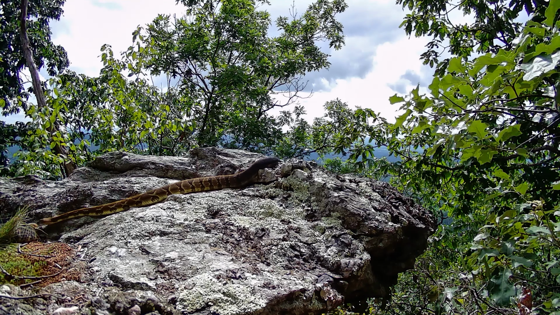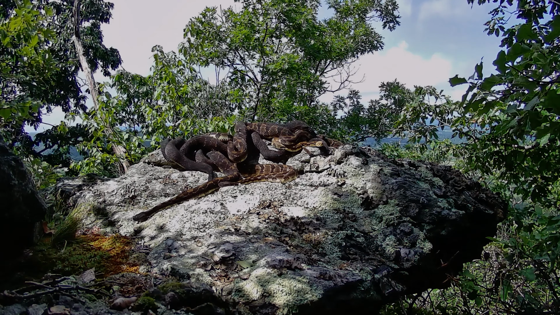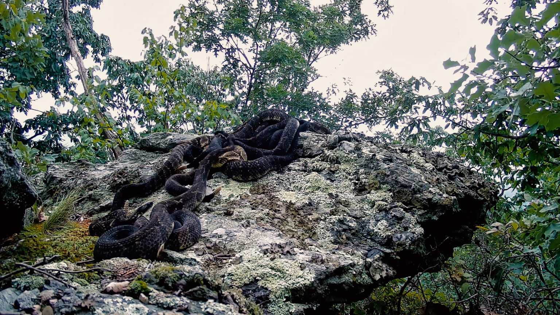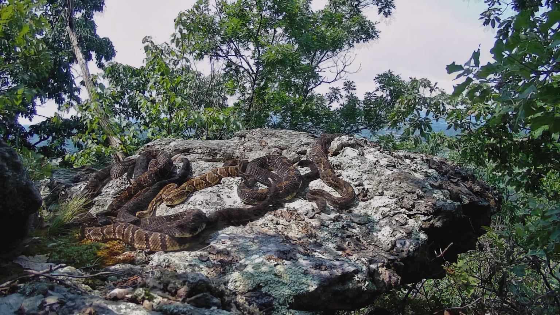As expected, the cameras captured the rattlesnakes numerous times, both day and night. One of the cameras frequently captured the basking snakes in a large shifting pile. Most of these are gravid females, and this scene played itself out until the second half of September, when they all gave birth. More on that later.